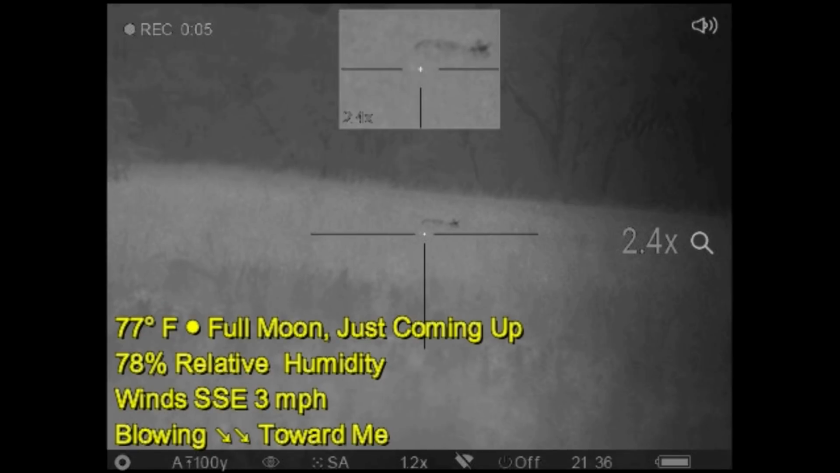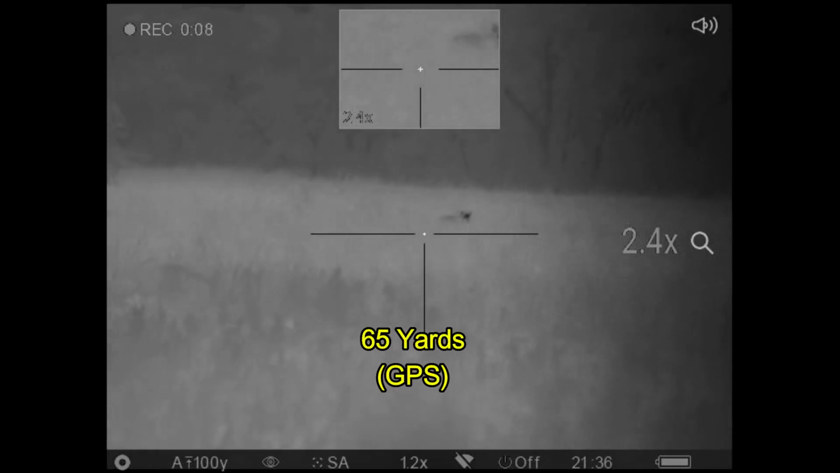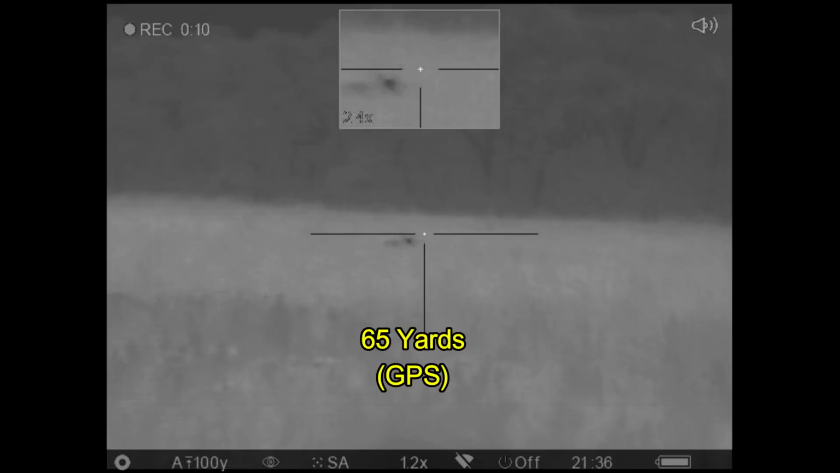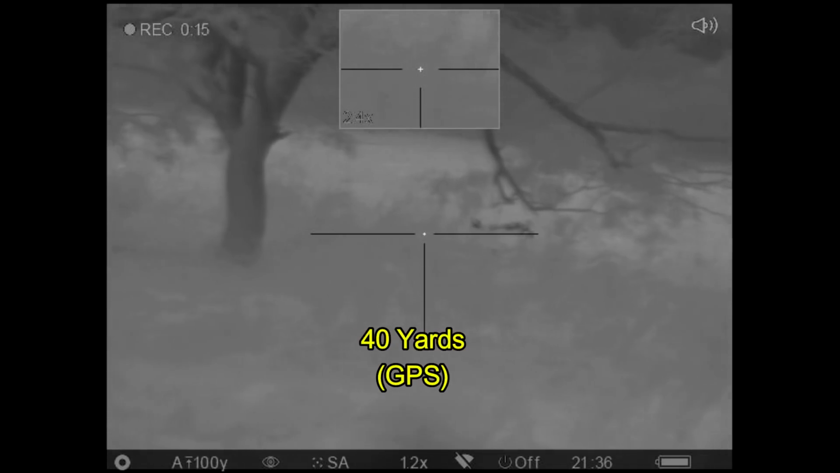Now, because of the height of the vegetation only showing me the backs of the animals, what I'm looking for is the orientation of the animal, trying to find out where the head is, where the ears are, so that I can place my shot effectively. In this case, I'm looking for a raised head. And down the first one goes. I see this one run off to the left.